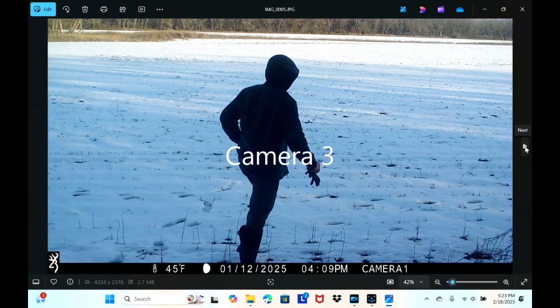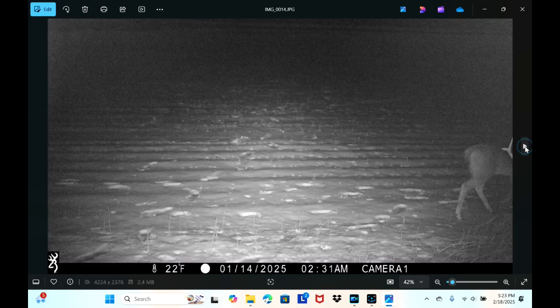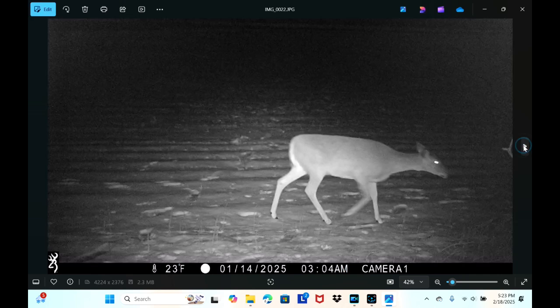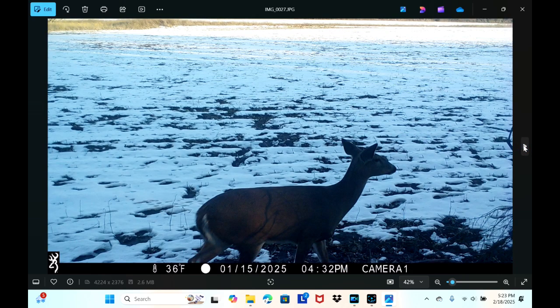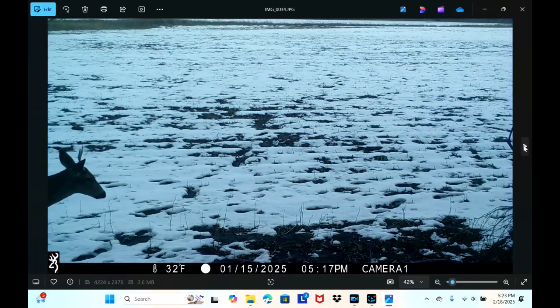So, last camera, let's run through them. There's me, a couple does again, snow out on the ground. I keep seeing this little branch over here on the side. I keep thinking that's an antler, but it's just a branch. Snow again. This is on January the 15th. Looks like it's starting to melt. It is 36 degrees at 4:30 in the afternoon on that day.